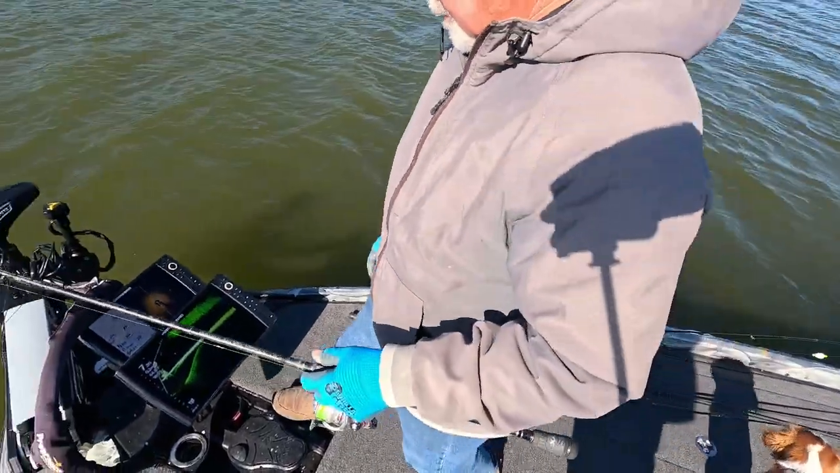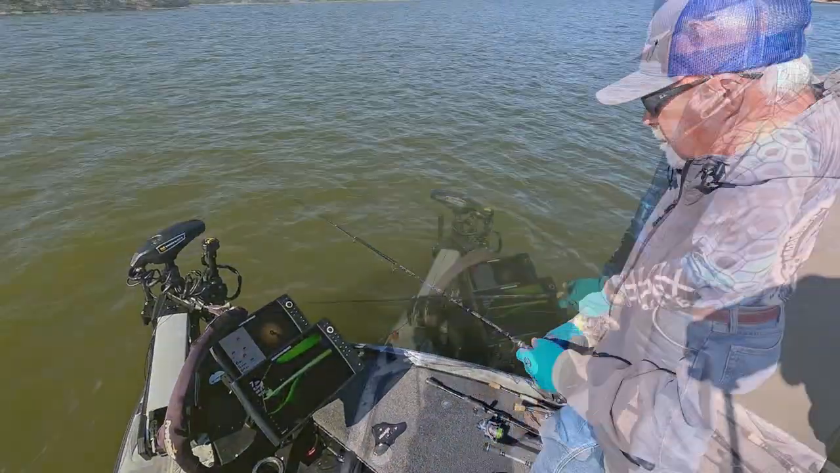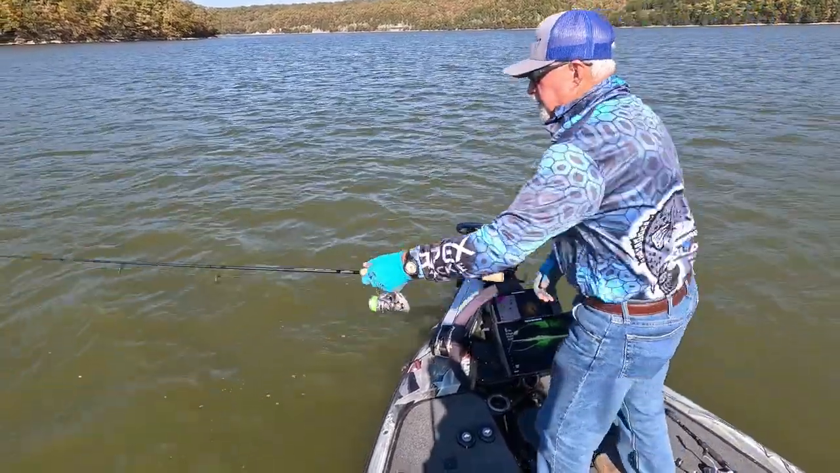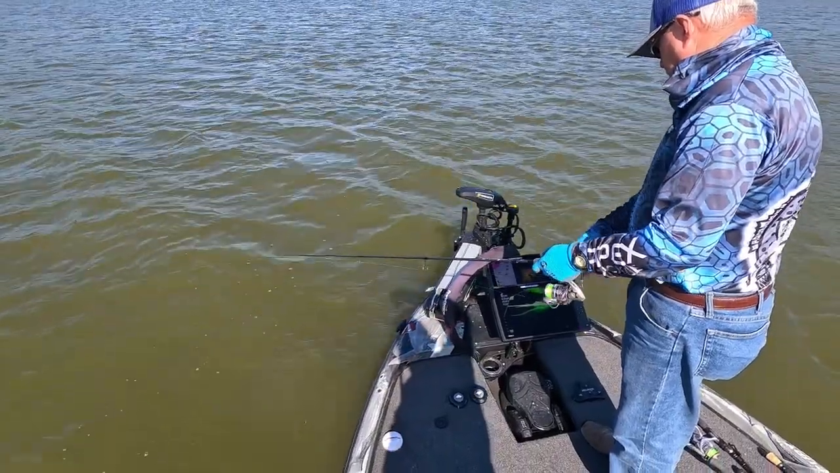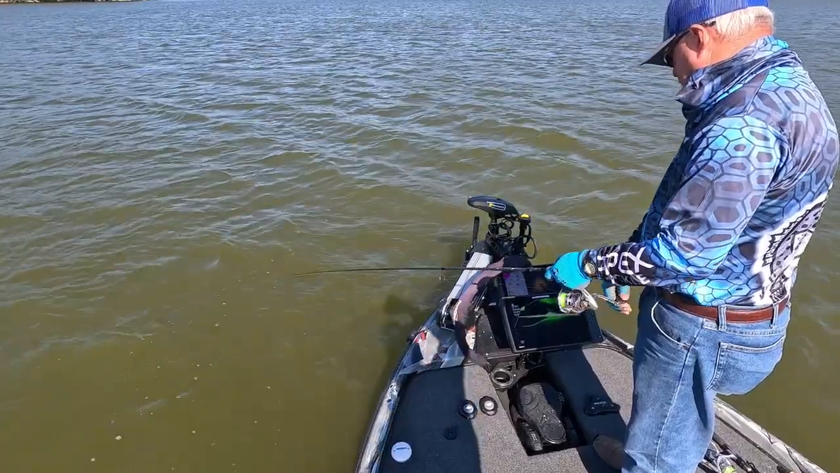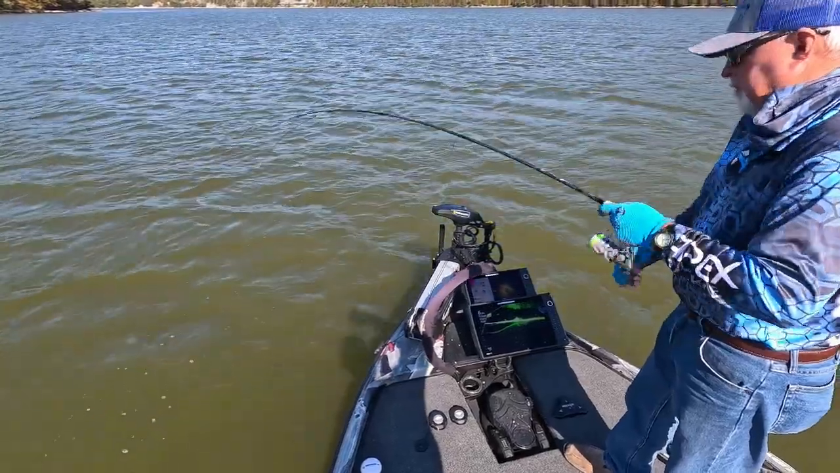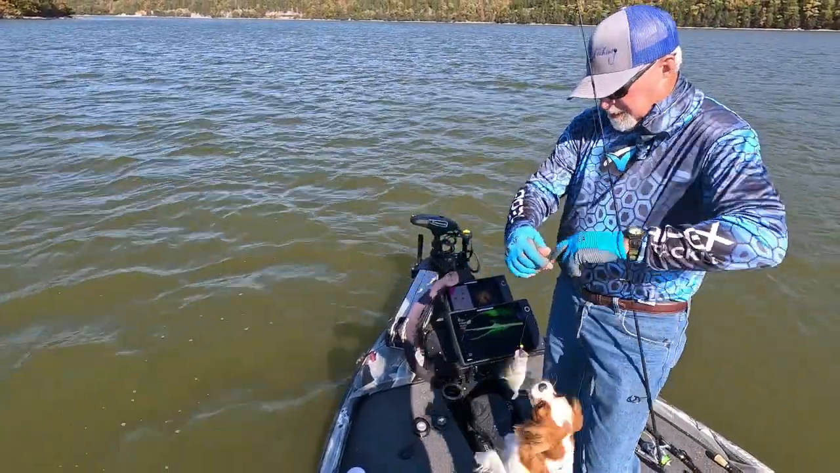The wind has probably got us where we might be able to fish on the other side. Yep, no, I can still get them. Yeah, it's way wrong. It's more that way. And log right through there. Wasn't a big one, but just a little log.